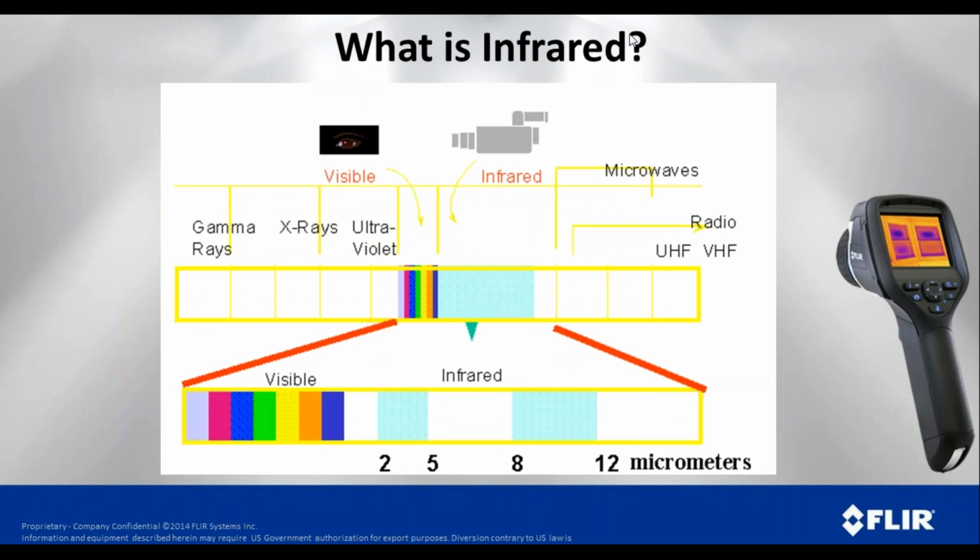A lot of times people ask, well, what is infrared? Well, if you look at the electromagnetic spectrum, you can see on our chart here where visible light is. Infrared is just to the right of visible light, and it's short of microwaves, short of radio waves, ultra high frequency and very high frequency. So it is a part of the electromagnetic spectrum.